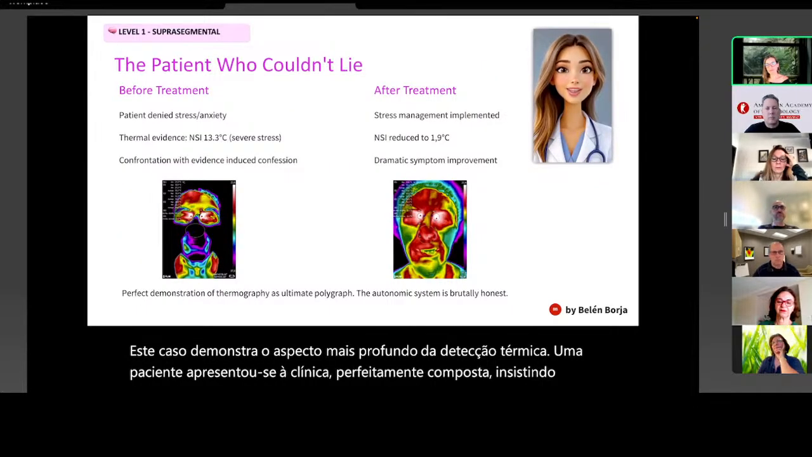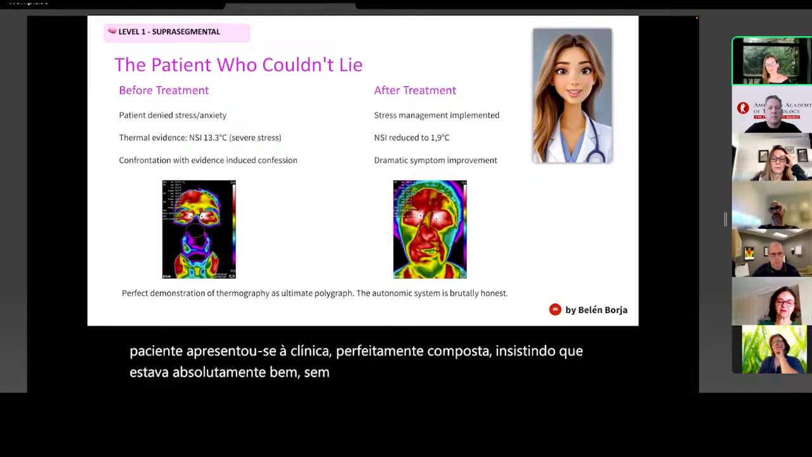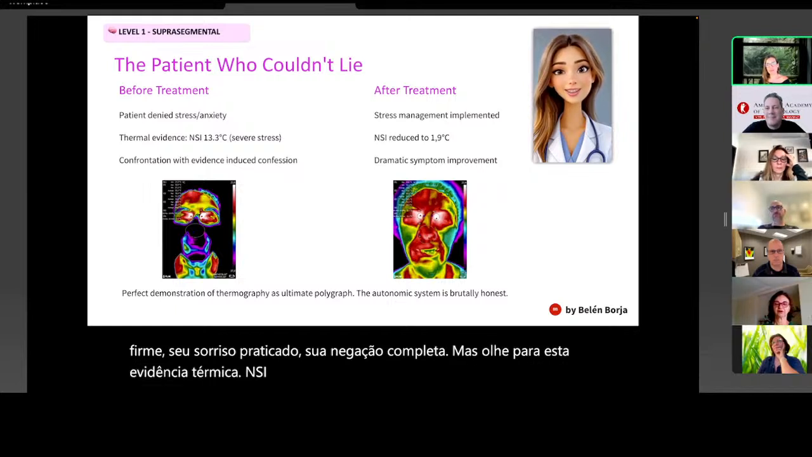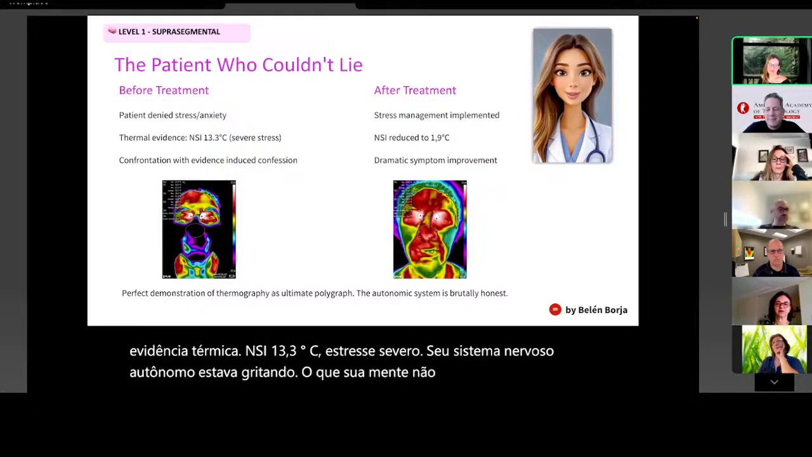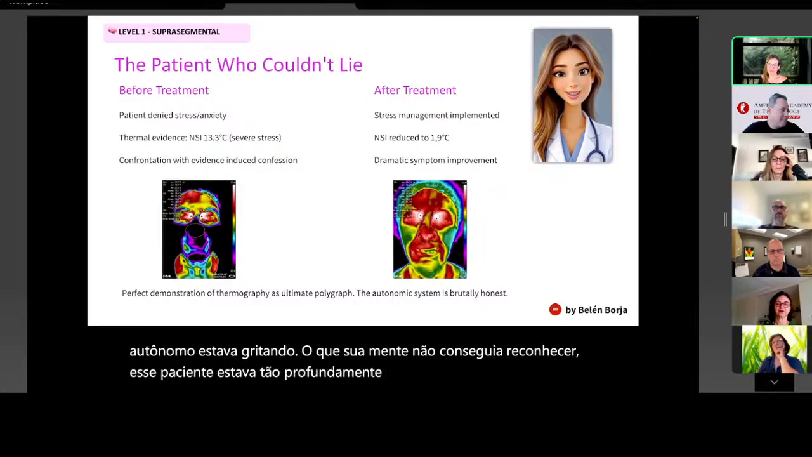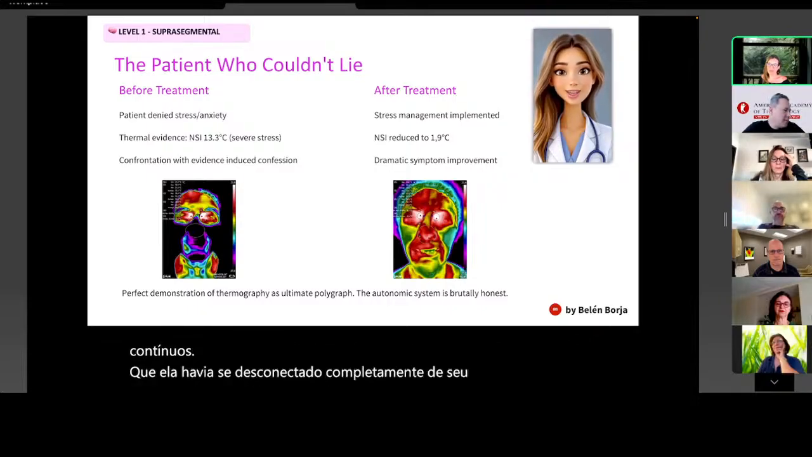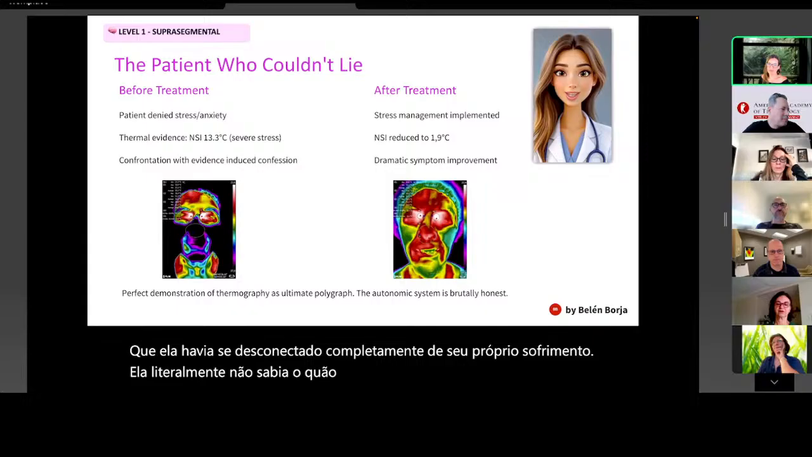She was absolutely fine. No stress, no problems. Her voice was steady, her smile practiced, her denial complete. But look at this thermal evidence. NSI 13.3 degrees Celsius. Severe stress. Her autonomic nervous system was screaming what her mind couldn't acknowledge. This patient was so deeply blocked by ongoing abuse and mistreatment, she had completely disconnected from her own suffering. She literally didn't know how devastated she truly was.